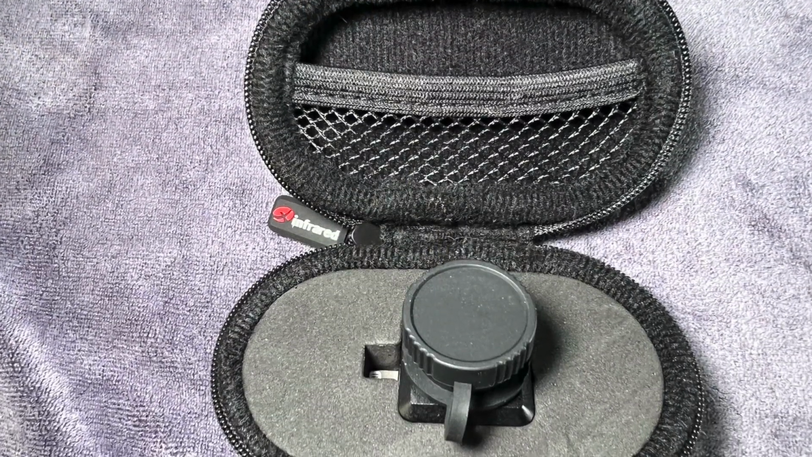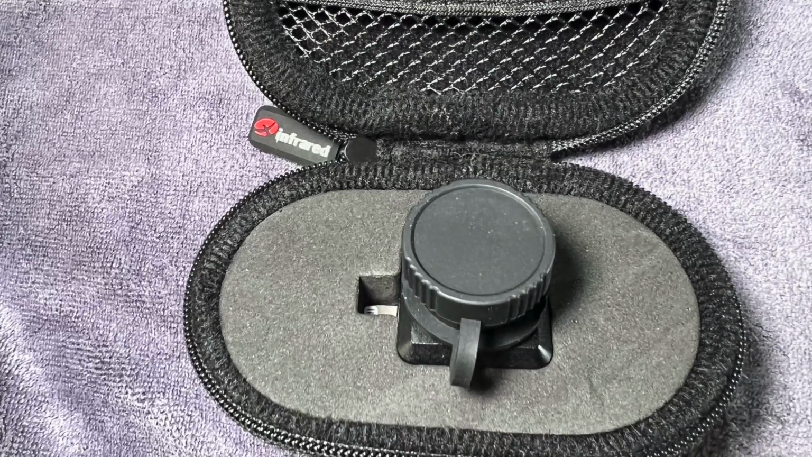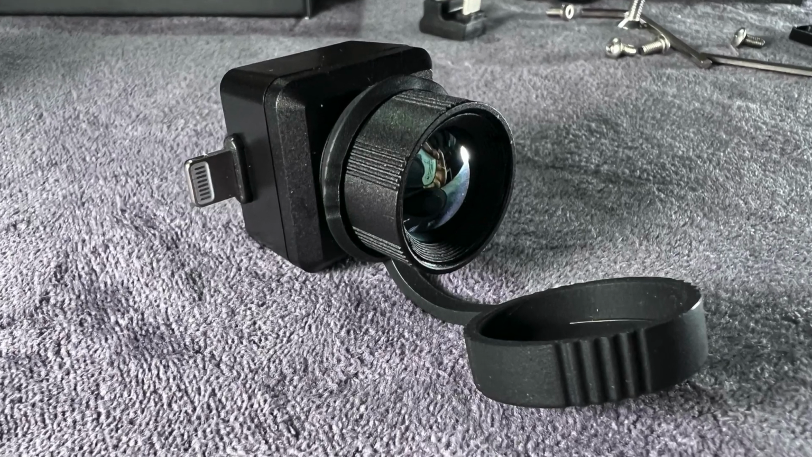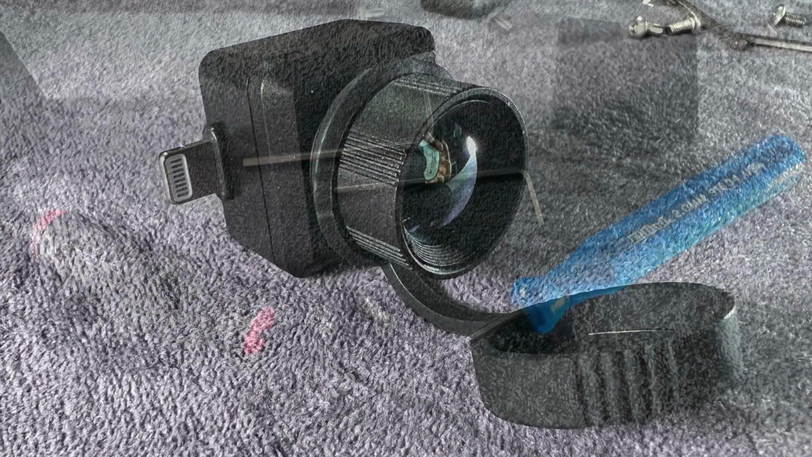Step one is to remove the camera from the protective case, and don't fight the urge to just play with it directly, plugging it into your camera and playing around with the settings, because it's pretty cool and you really shouldn't miss out on that part.